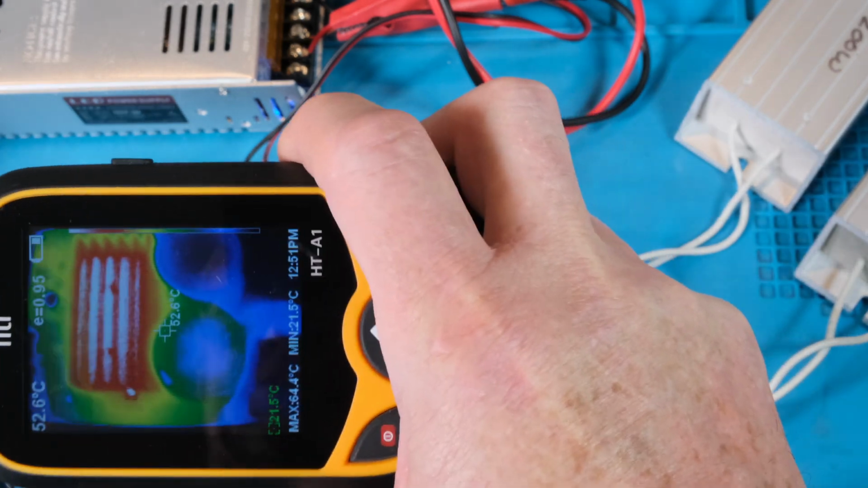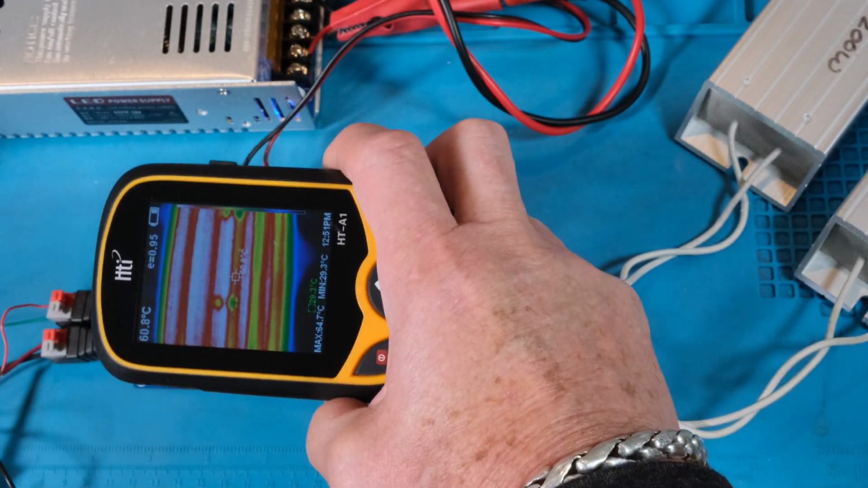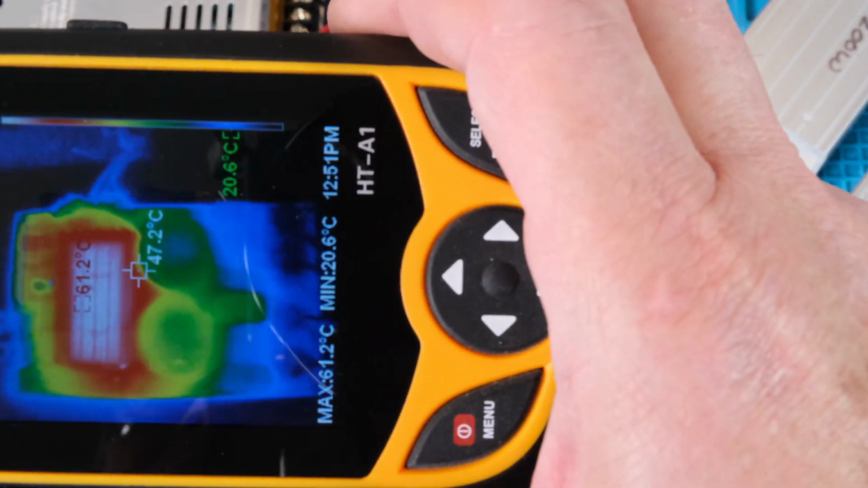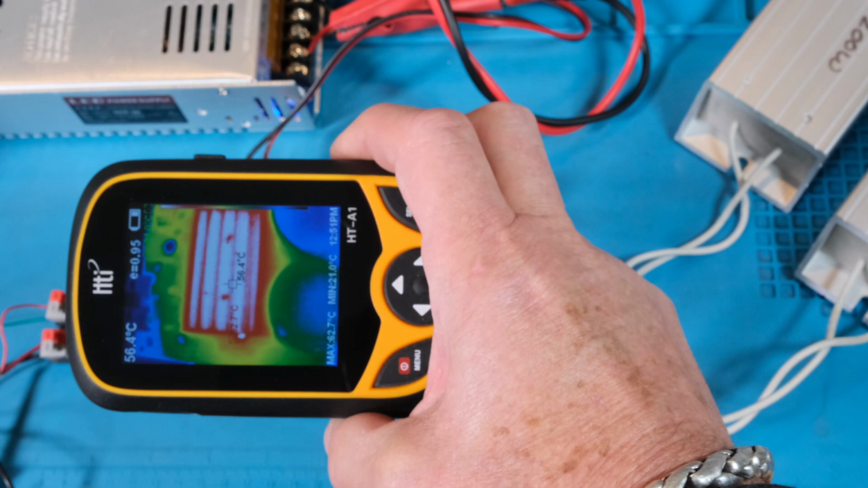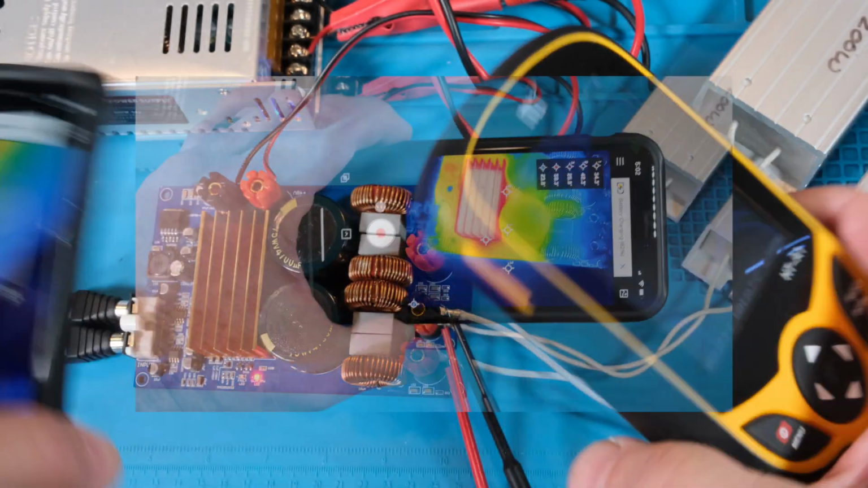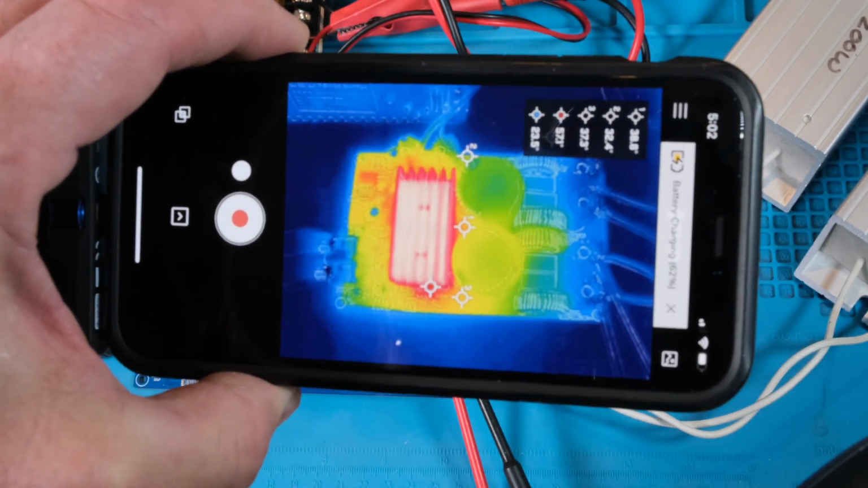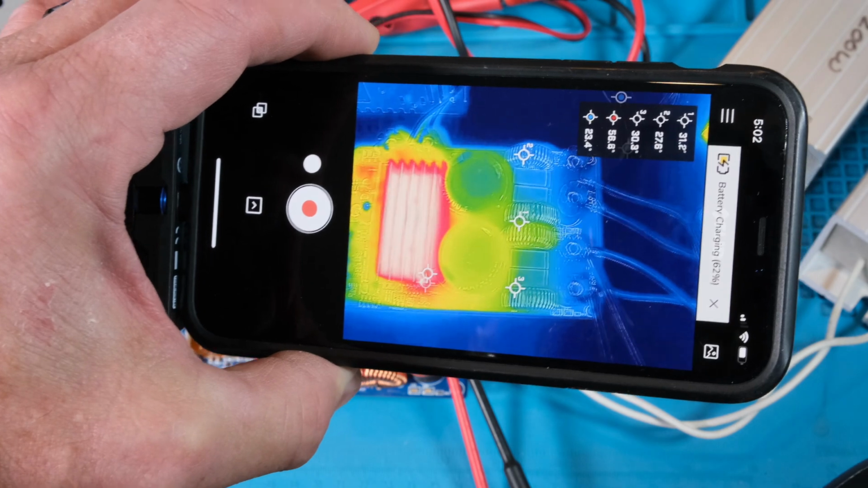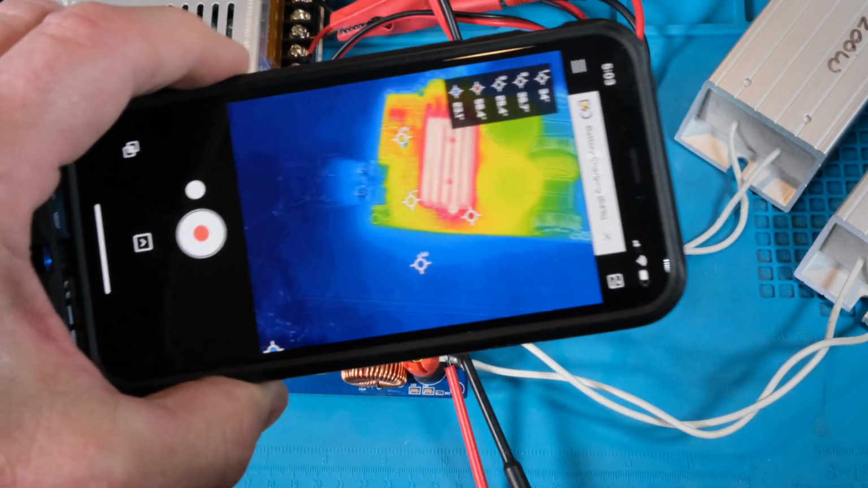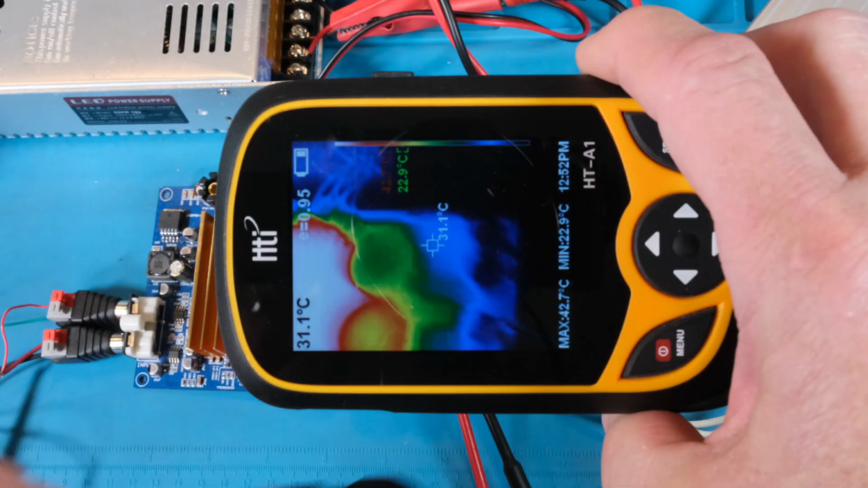So just to show you how close I can get, and then as I pull away, okay, and then bring back this image. There we go. So the photographic image with that kind of brightness technology, they call it that MSX technology. That does help, right?